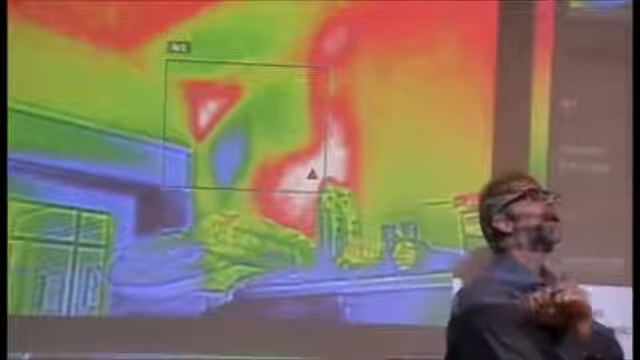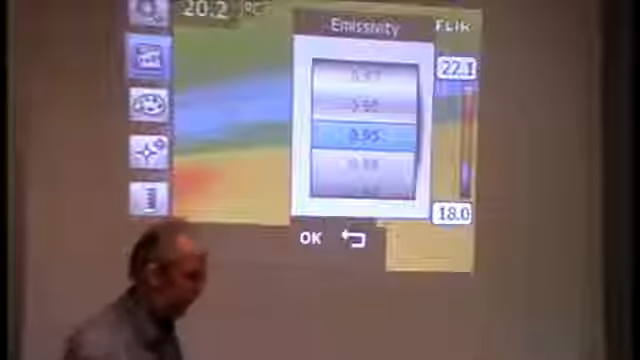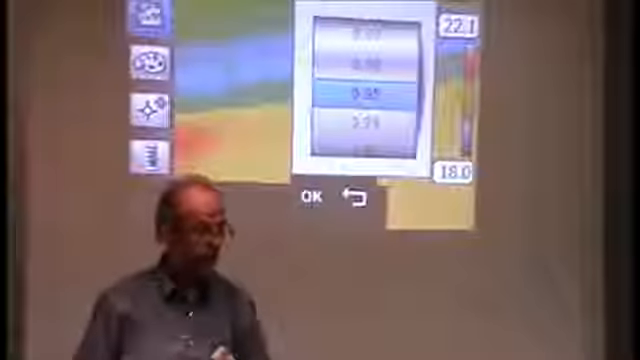Ice, I think, is also very good, but snow is bad, from memory. I think that's right. Stone itself is a non-metal and tends to have a high emissivity. No problem, even if it's a polished stone, it is still quite high.